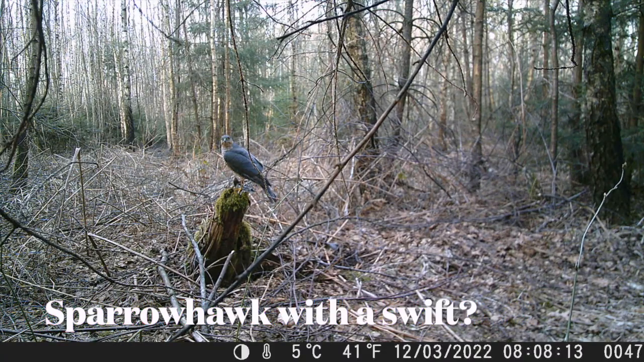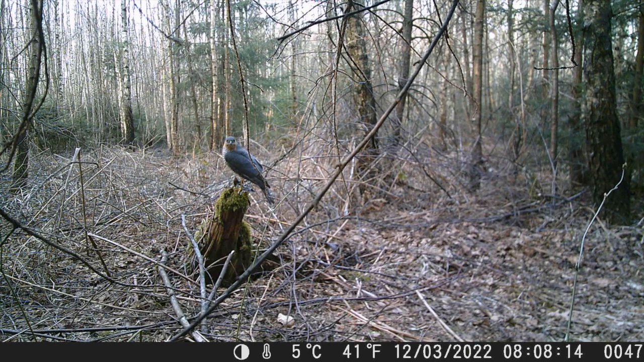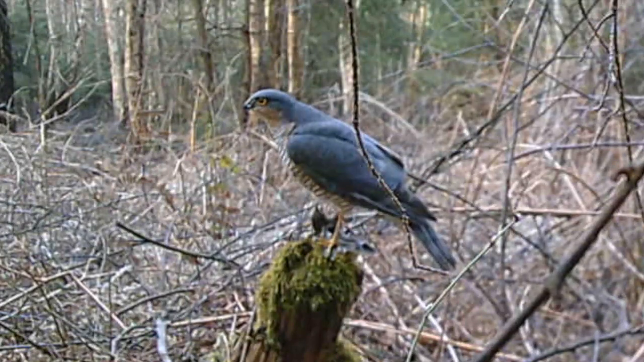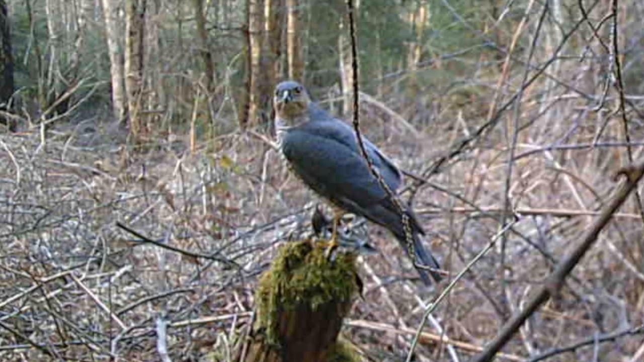We've got a Sparrowhawk here. Now, I thought that this was a beautiful shot because it's in the daytime, 8 o'clock in the morning on the 12th of March, and he has a swift or a sparrow or skylark or something. I don't know. It's hard to tell, but it's still alive in his right claw, and it keeps struggling, and he squeezes it. It's obviously in pain. Look at it. Its beak's wide open. It's suffering here.